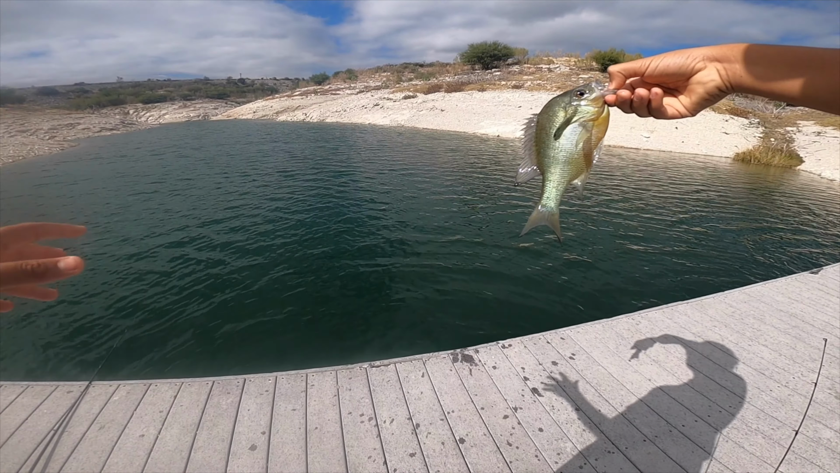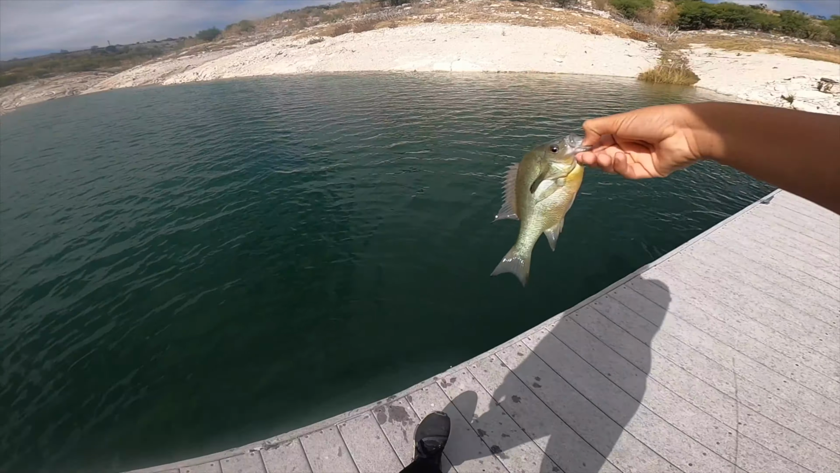There we go. What is that? Third, fourth bluegill of the day? I don't know. Pretty good though. Toss them back in the water.